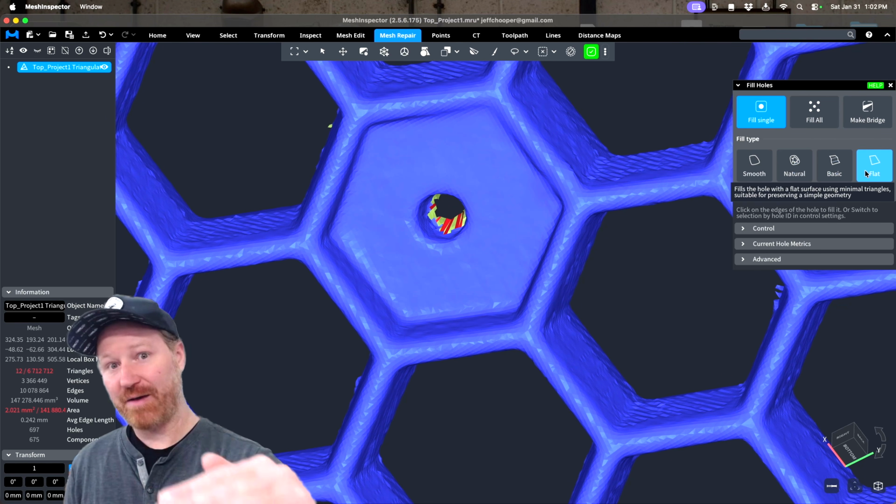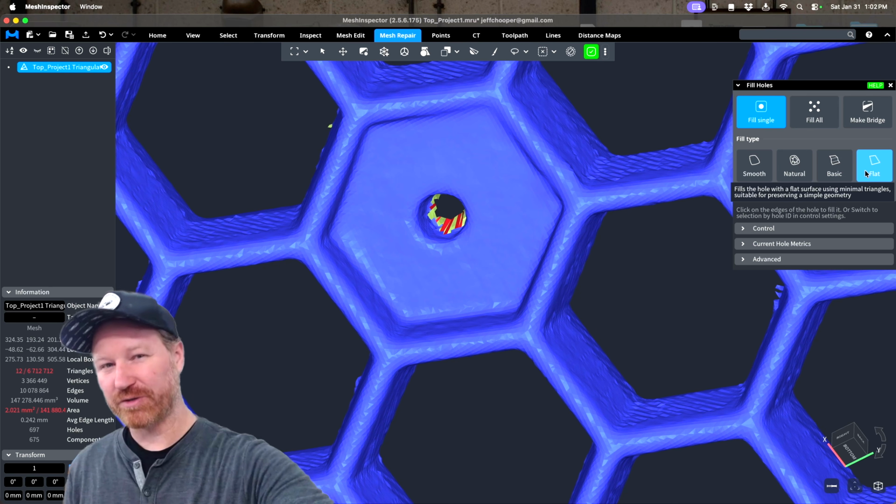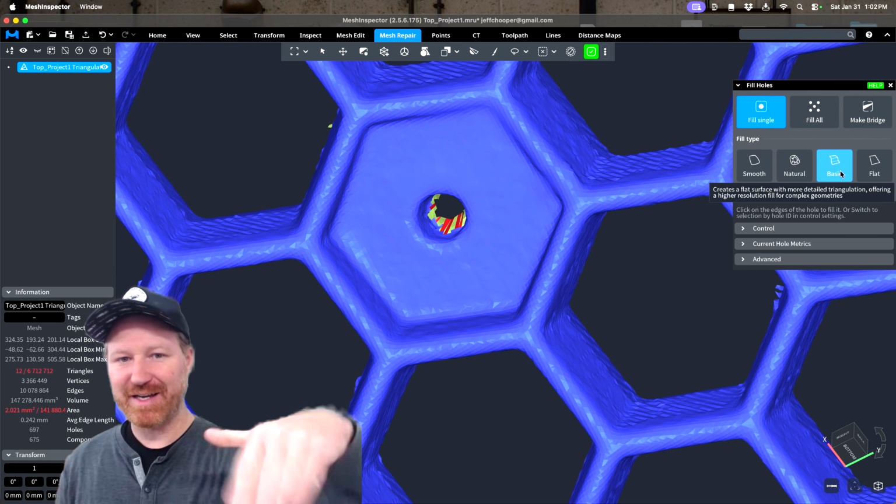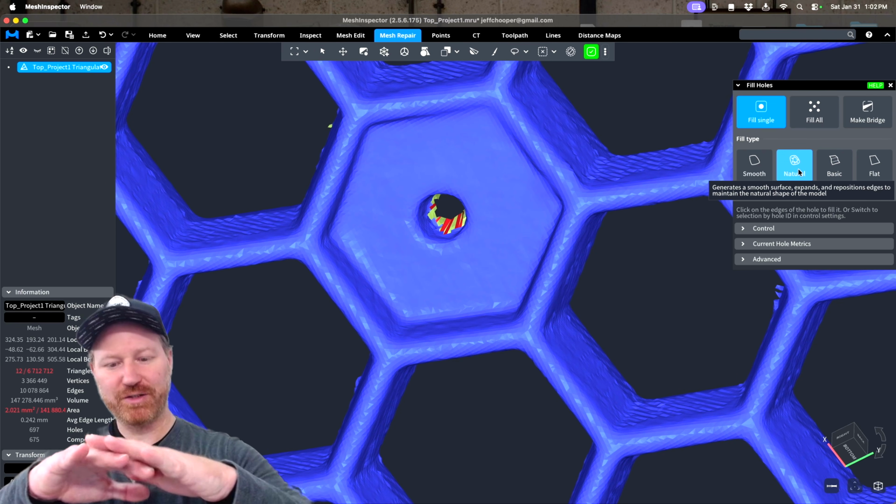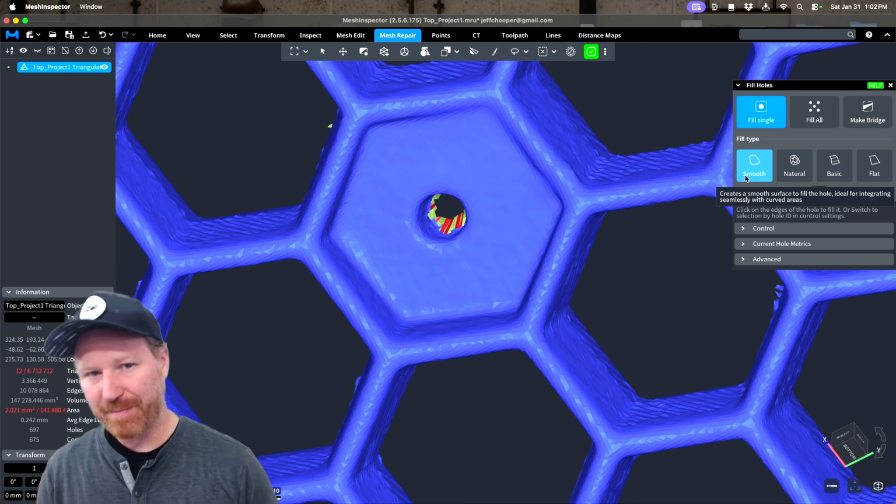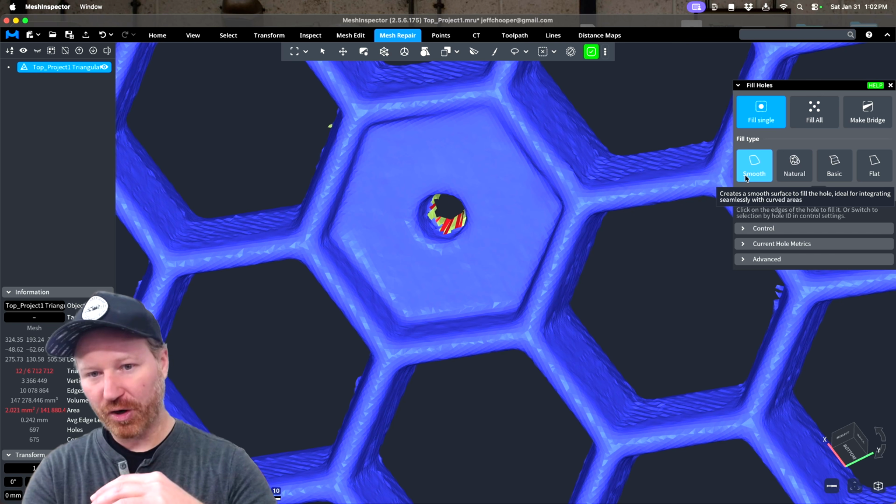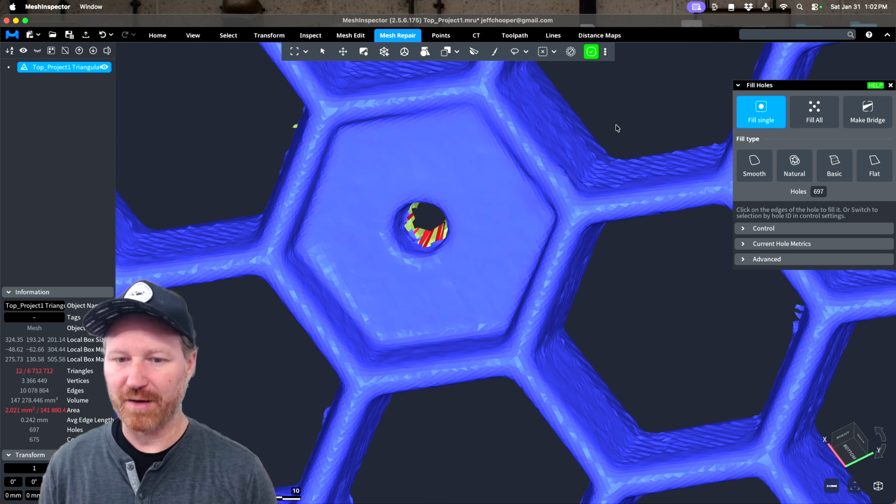You've got flat, which we just used for bridging, which will make some weird shapes if it tries to fill in an organic shape. Basic is a little bit more faceted. Natural tries to smooth out not just the hole, but the area around it. So I really like natural. Smoothing will tend to force a tangency, a lot of curvature, and won't look great for a mechanical part like this.